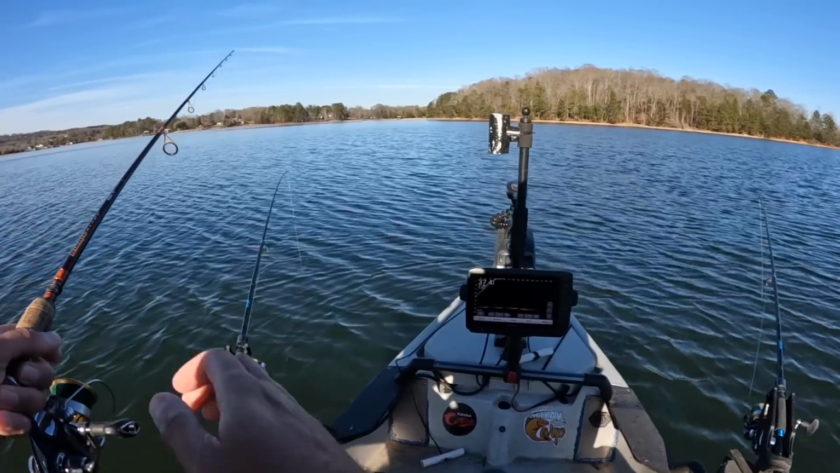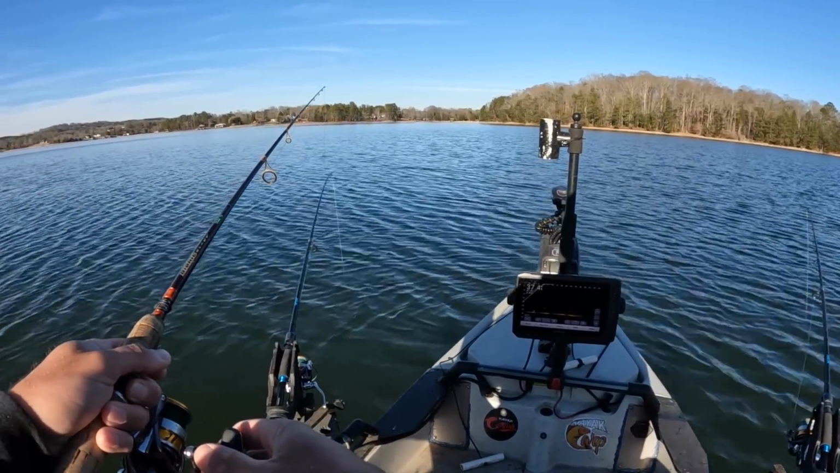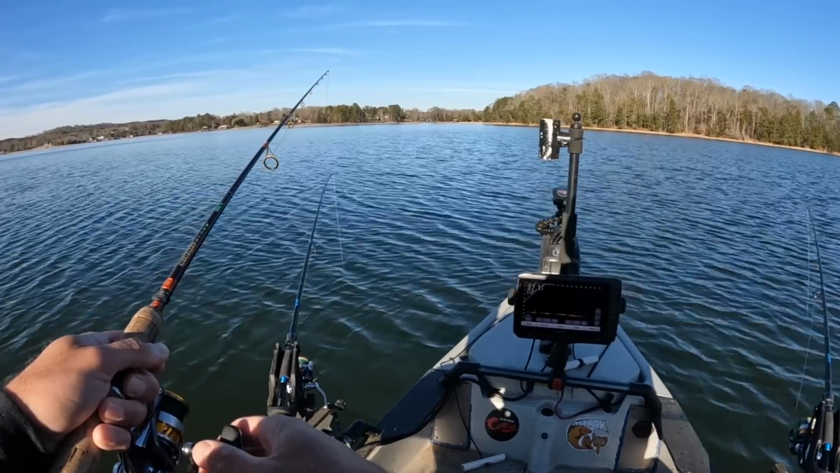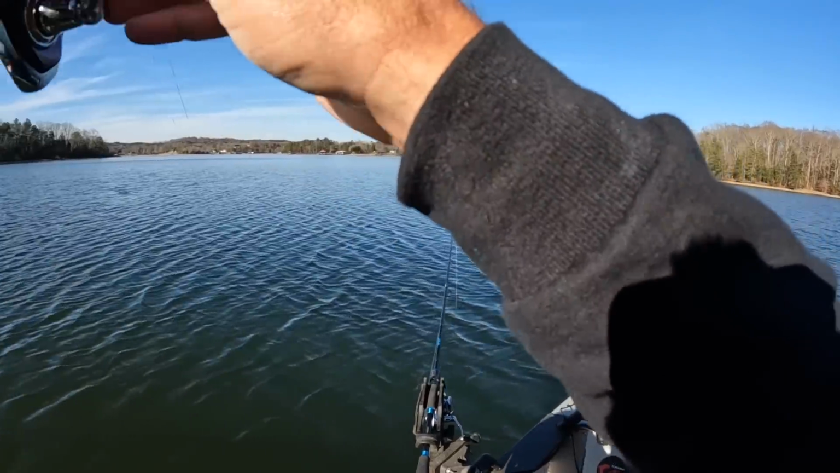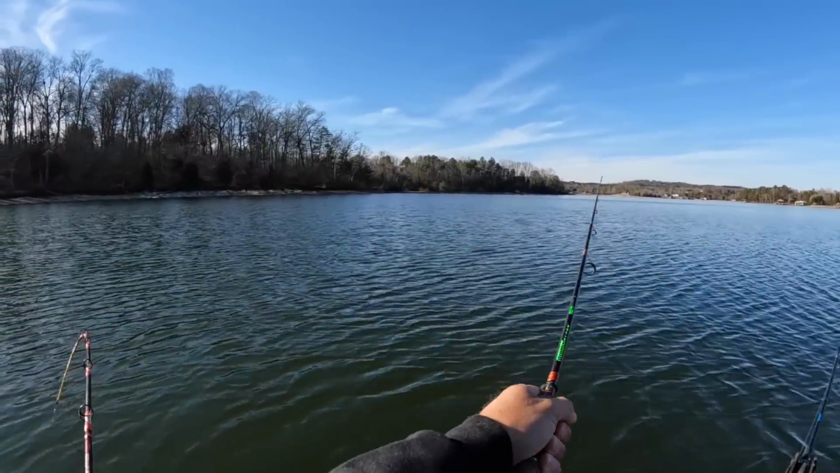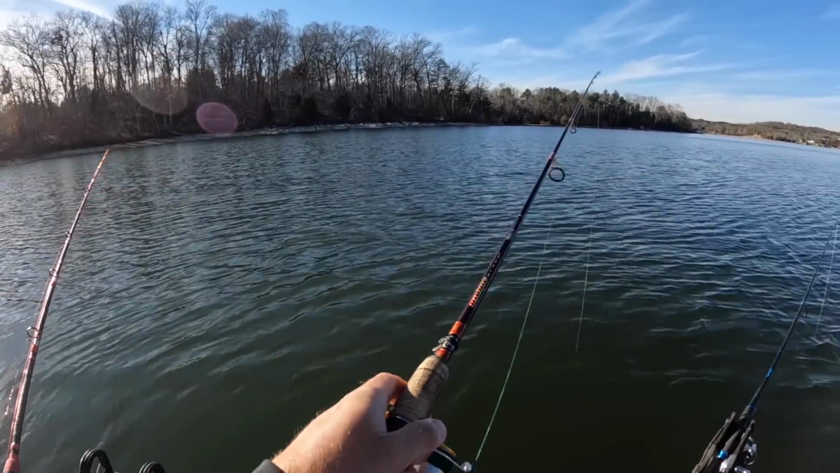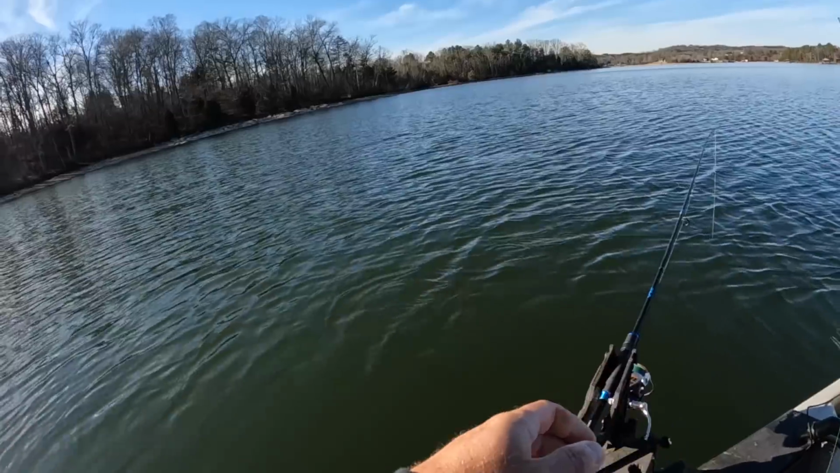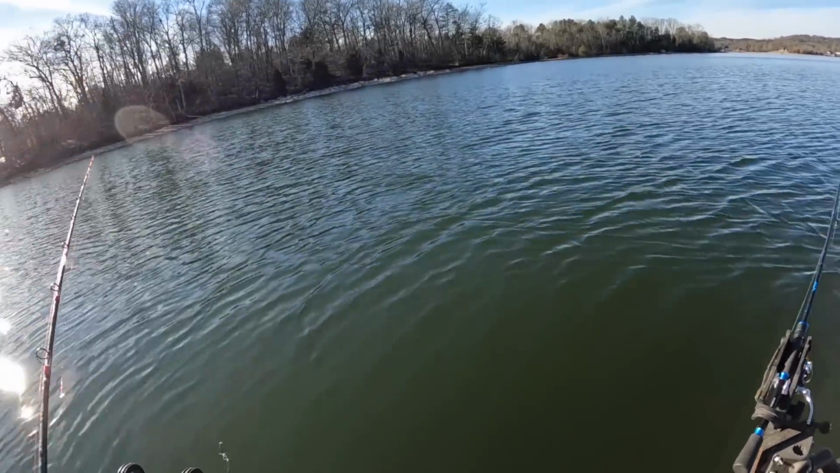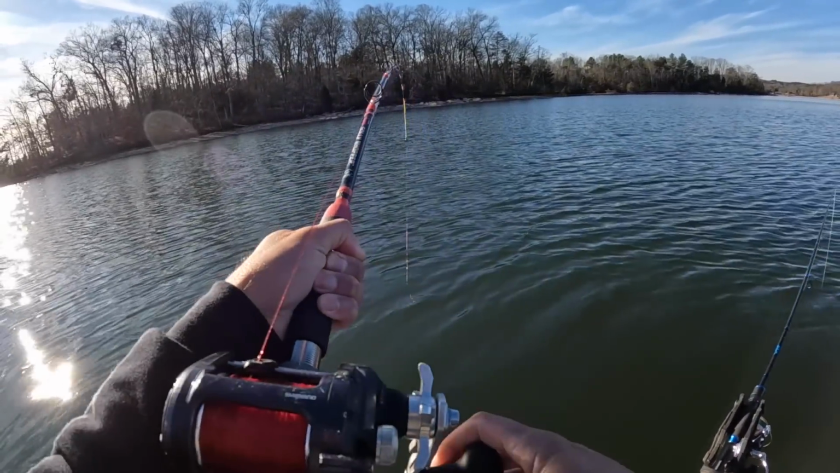I don't know if y'all can see that there, but I'm about to put it right on him. I've got it right in his face. Oh, I pulled it up. Oh, we got this rod going down. Oh man, that's a nice takedown right there, y'all. Oh, did he just let it go? Is he still on there? I'm piddling around with this. We gotta pick this rod up and see. Is he still on there? Yeah, he's still on there.